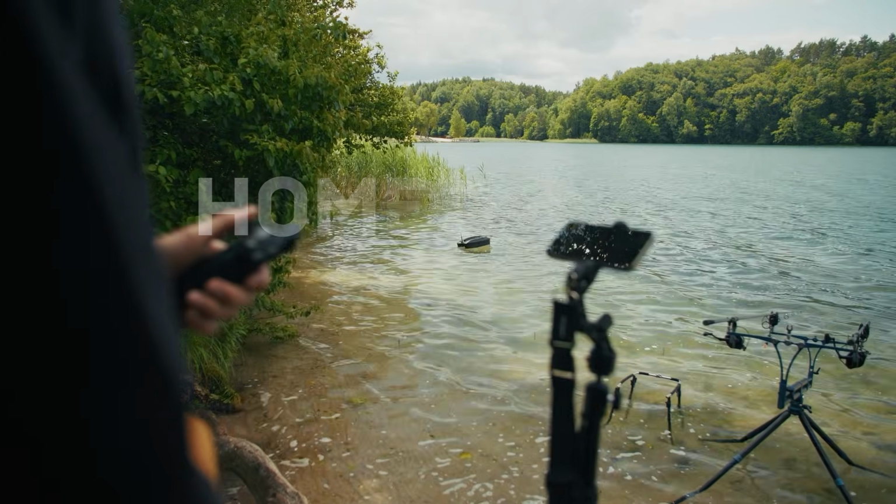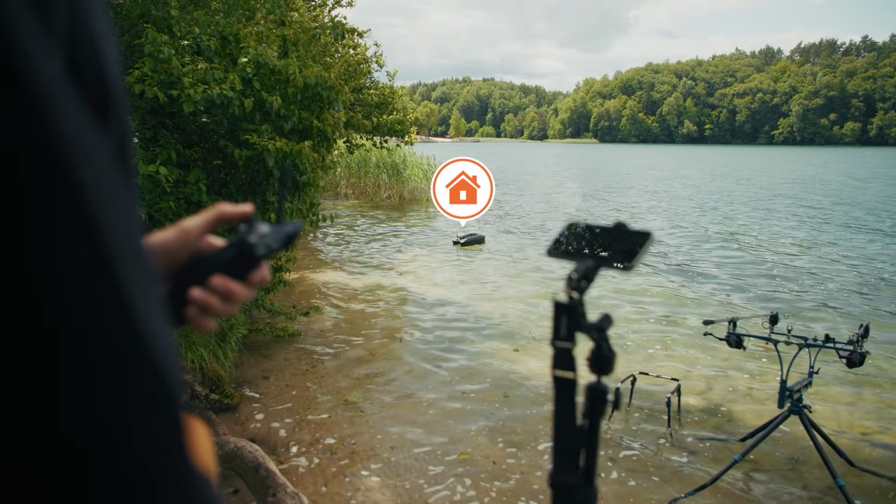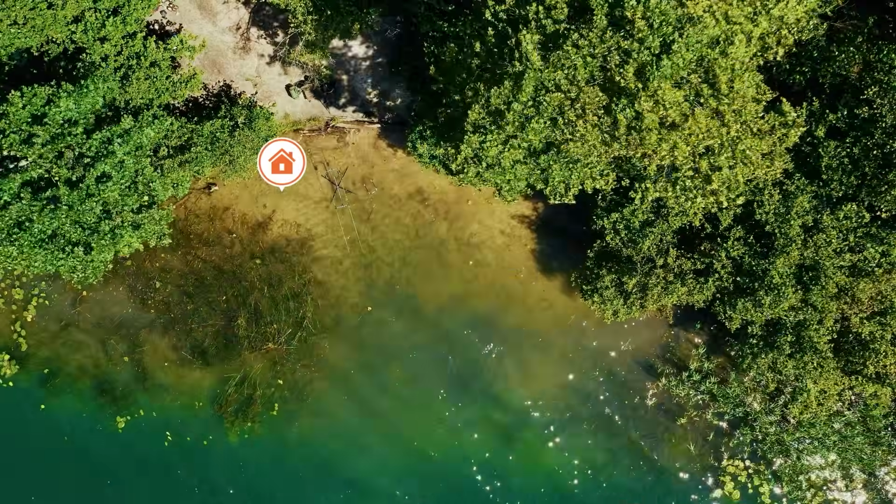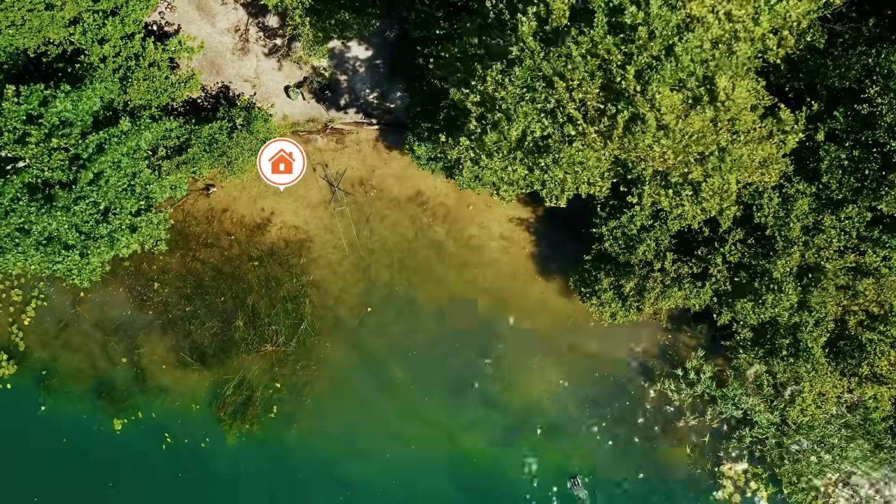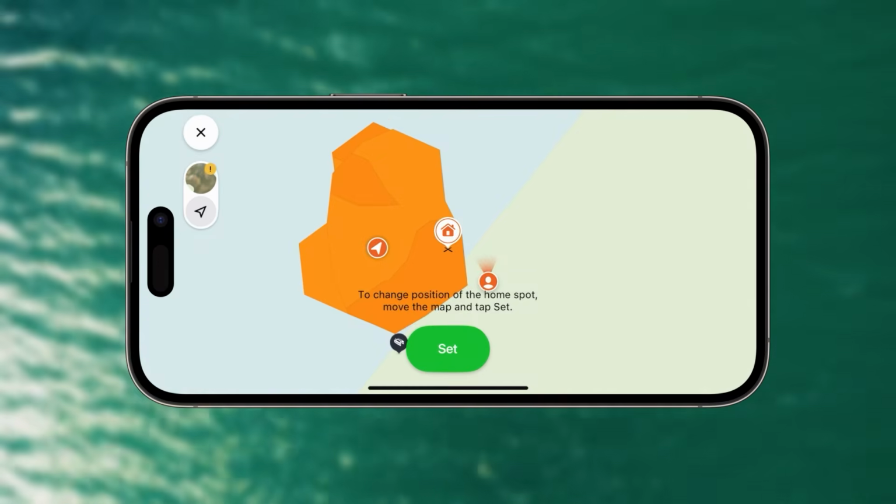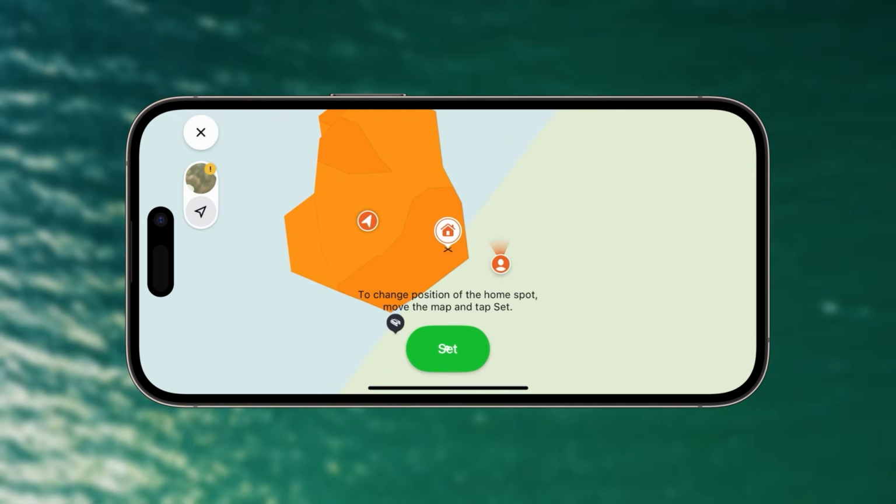When you place your Quest in the water, the home point is automatically set to that location. That's where your boat returns after scanning. The home point is also where the Quest returns if it has lost its connection or if the battery level is low. To make things more flexible, you can now edit the home point directly in the Fish Deeper app